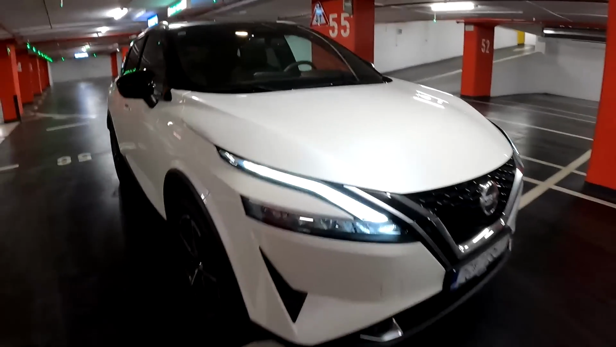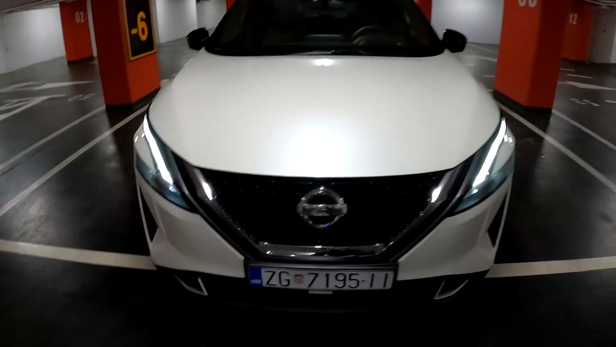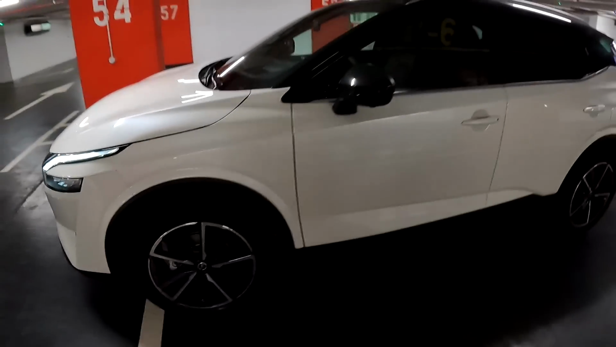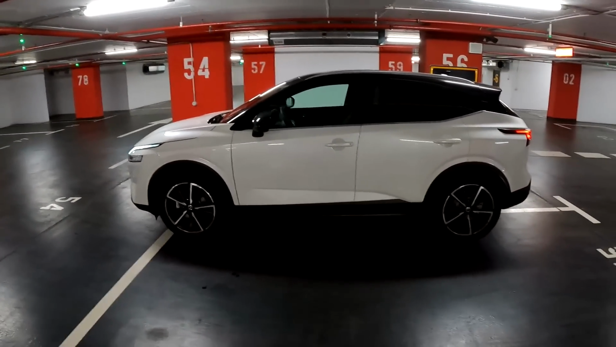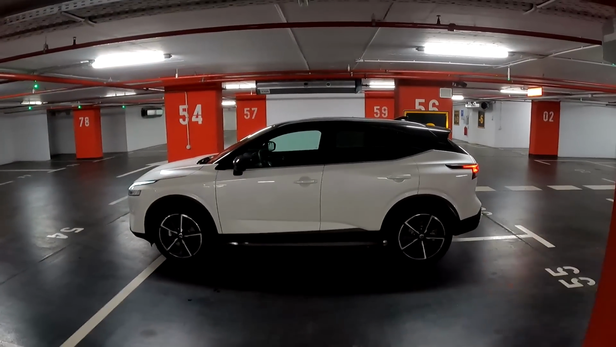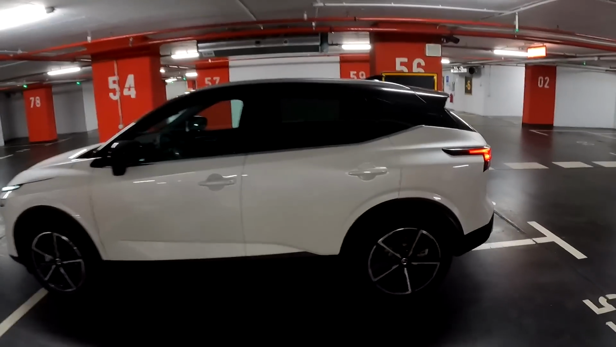So just look at those cool lights, daytime running LEDs, and the main unit is down there, V shape of the front grille. And if we come to the side, you will notice that we have big wheels, 19-inch wheels on this car, also available with 20-inch for the first time now with Qashqai. 4 meters 43 is the length, so a bit longer than its predecessor, more room inside.